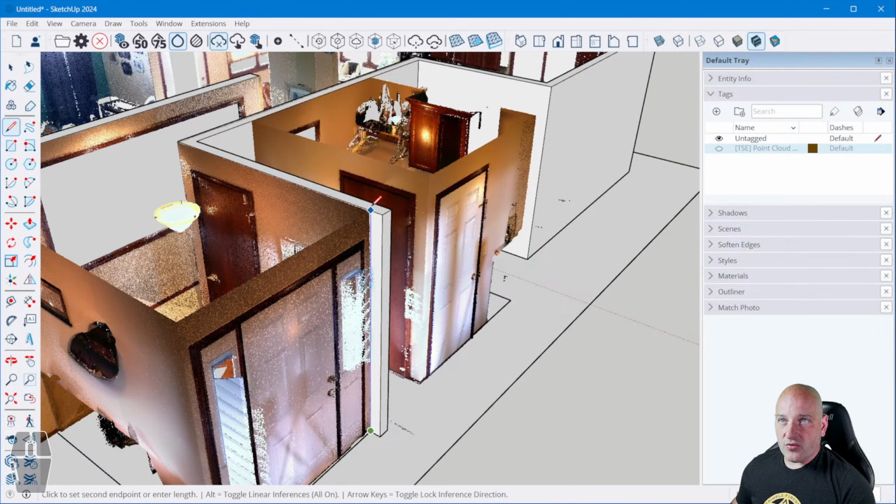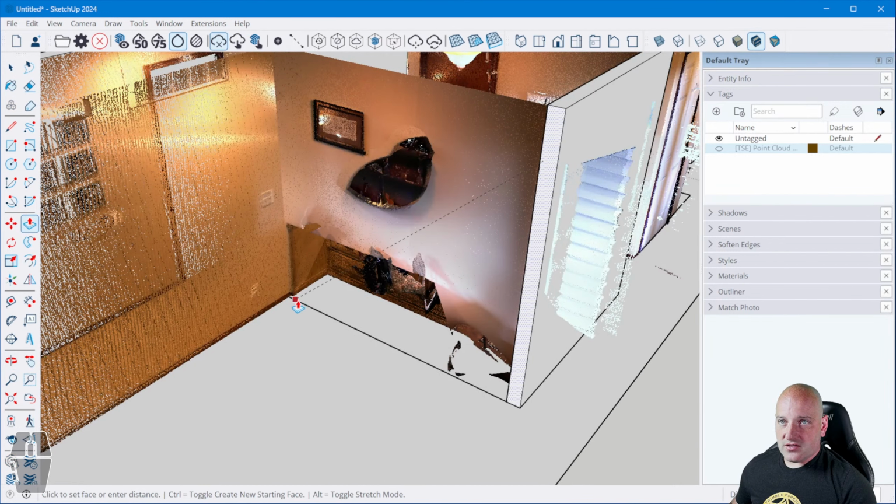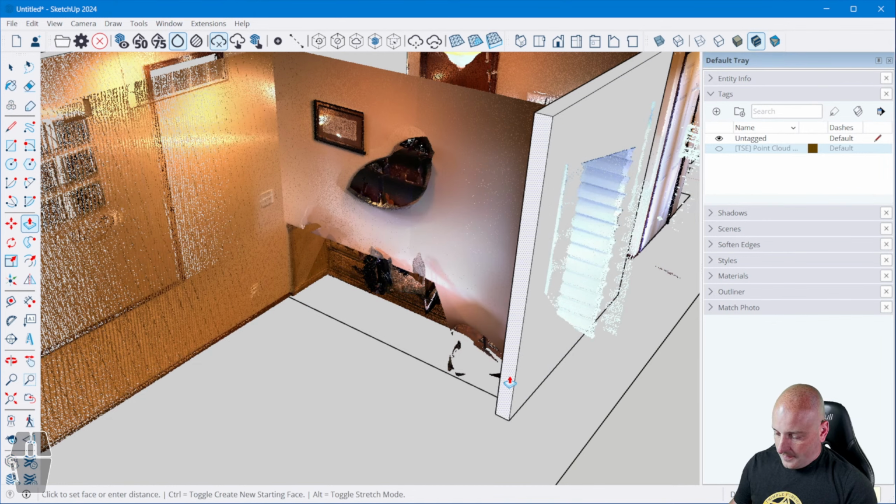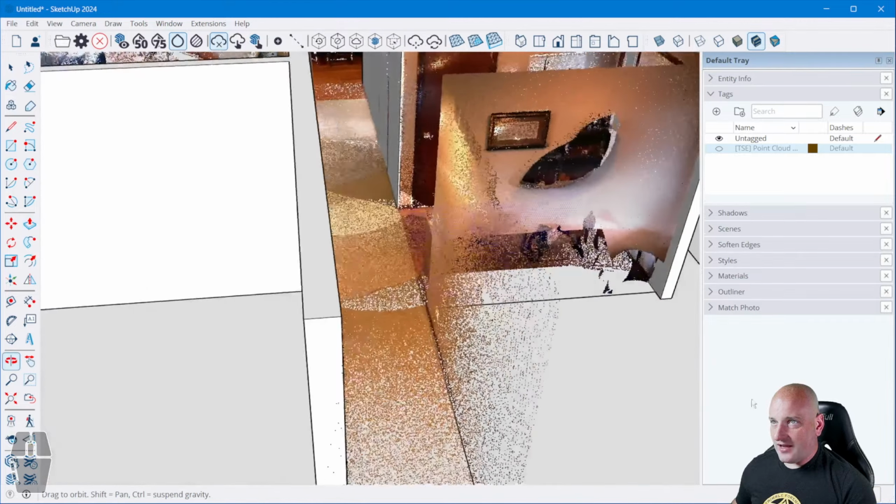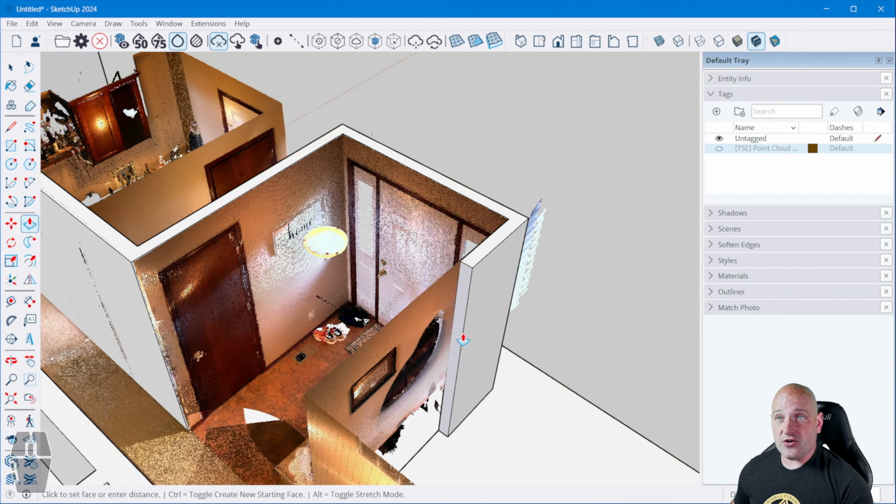I'll start from my endpoint there. Just pull it here. Now, something you could always do too is you could just trace everything and then bring it up. So you just draw your outline offset by 4.5 inches and pull it up. Again, entirely up to you how you want to do this. There is no right or wrong way.